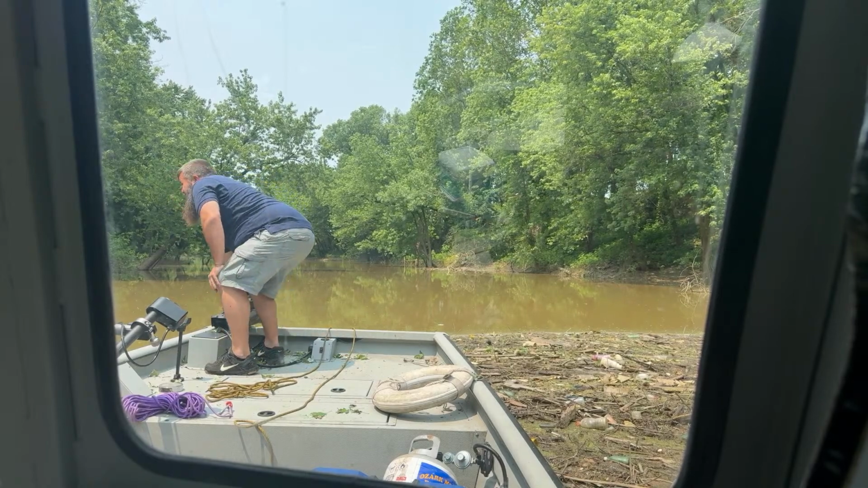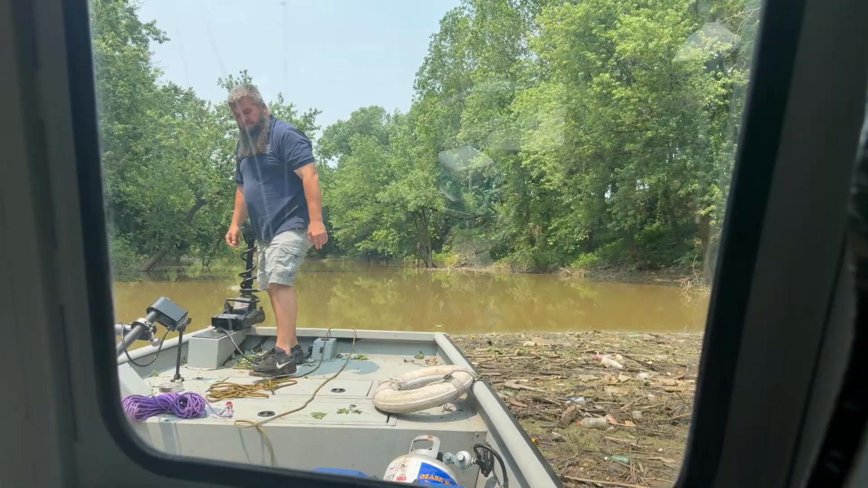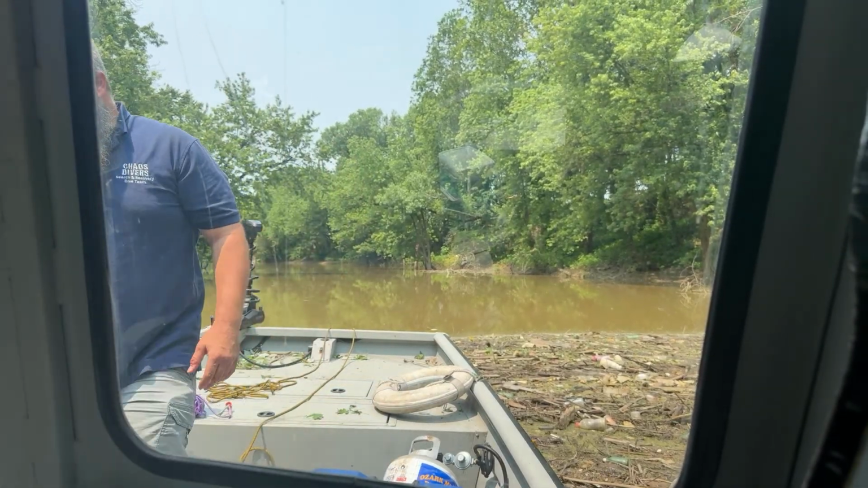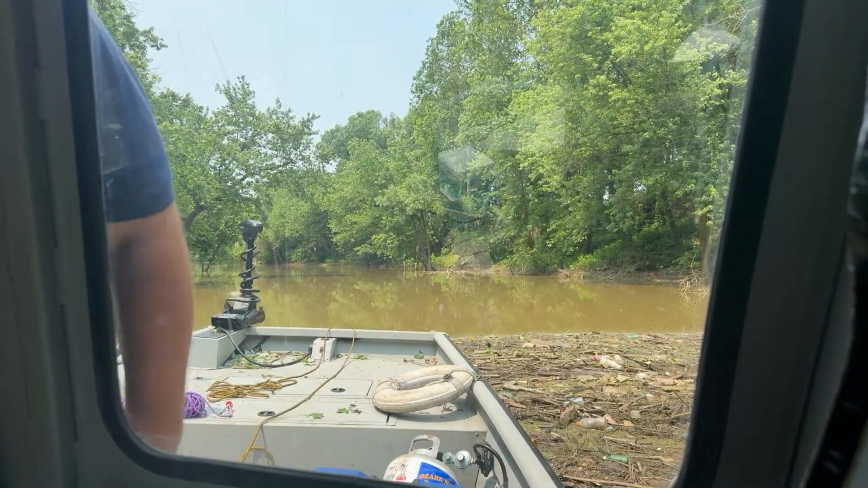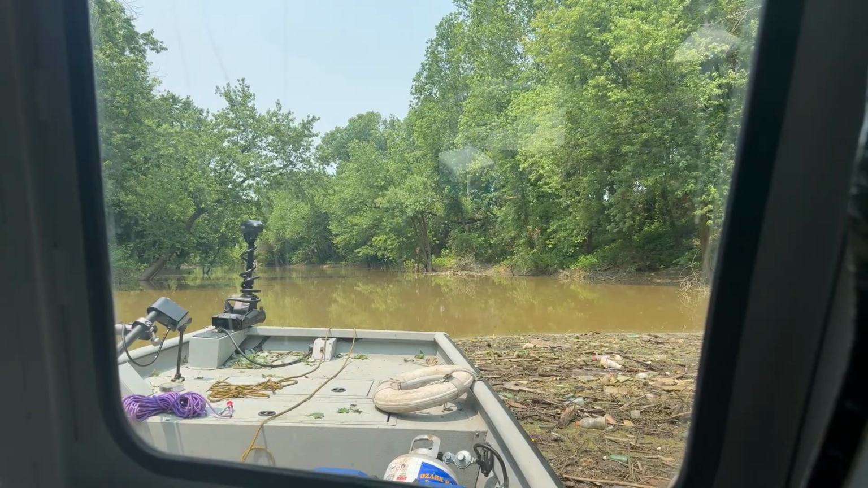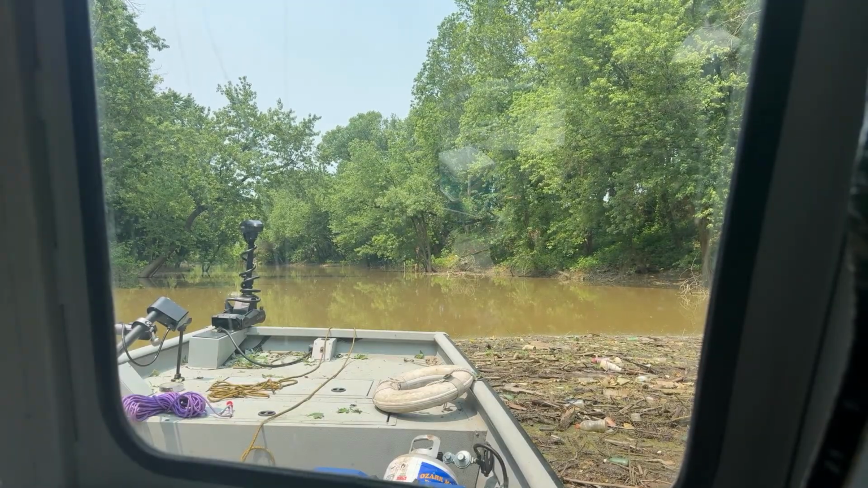Something smells really good, though. Smells like food. Must be a little carnival or something going on, or a food truck somewhere. I smell it. It's Sunday. Oh yeah, they're grilling out, huh? We're probably cooking out.